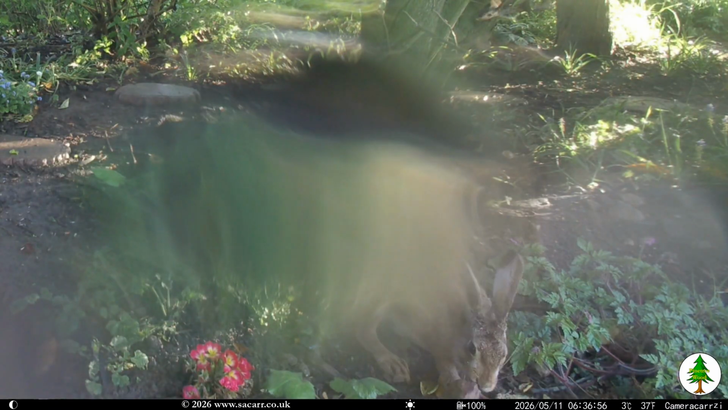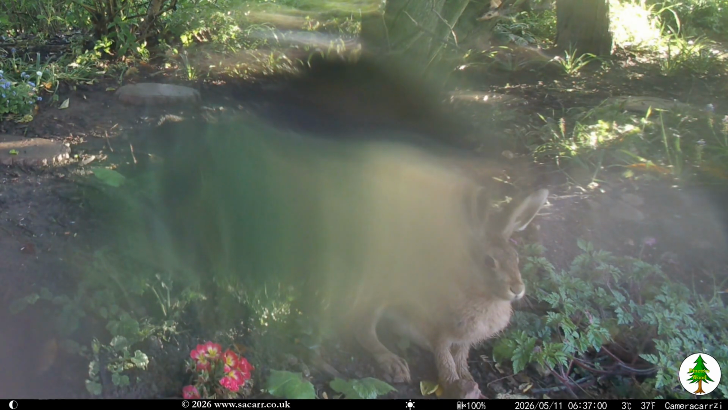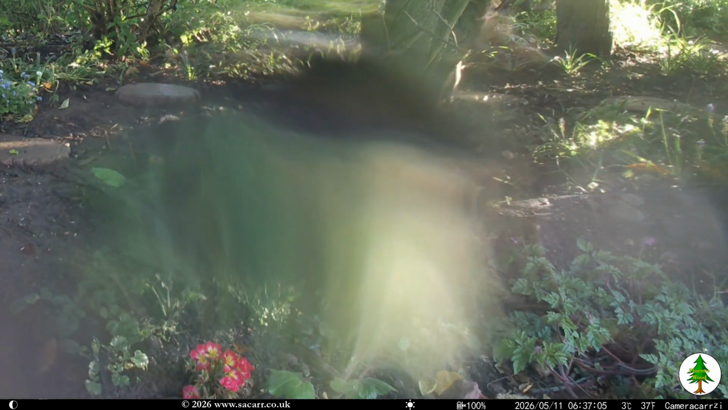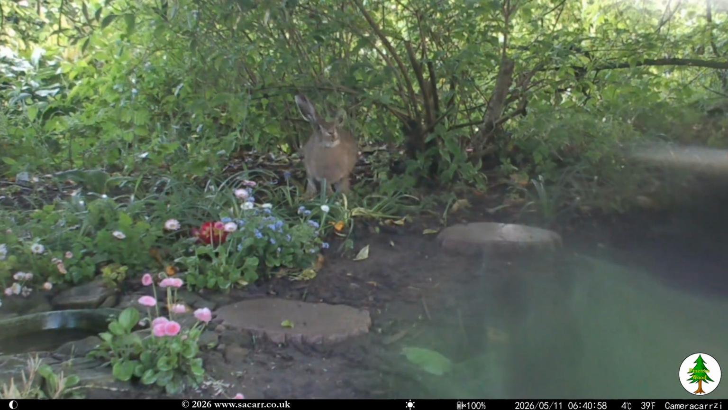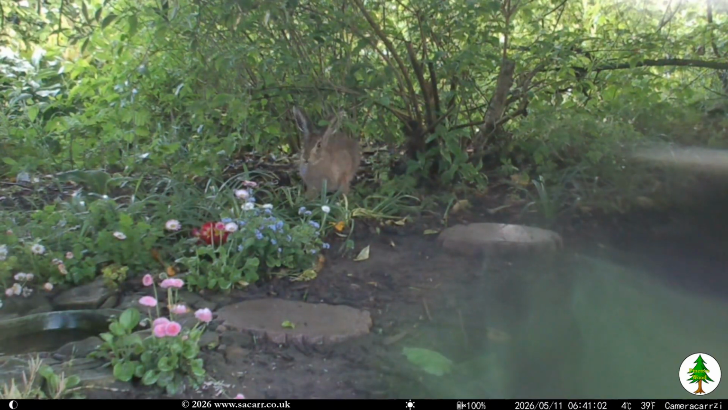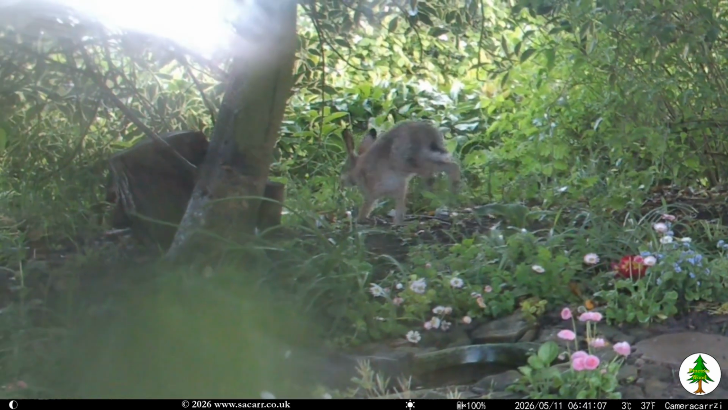May also saw the return of hares to the wood. This capture is from the morning of the 11th. I think they're hares based on the ear and tail markings. Overnight rain hadn't yet evaporated from the camera lens. The downside of the hares is they've been eating the plants that I've been adding to the wood.